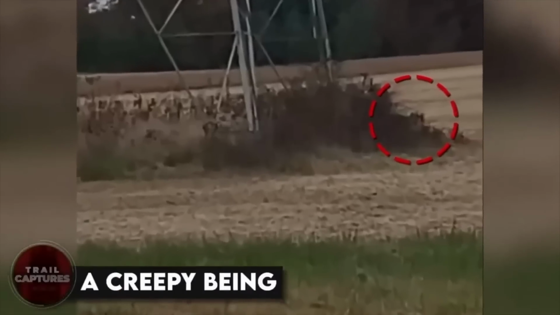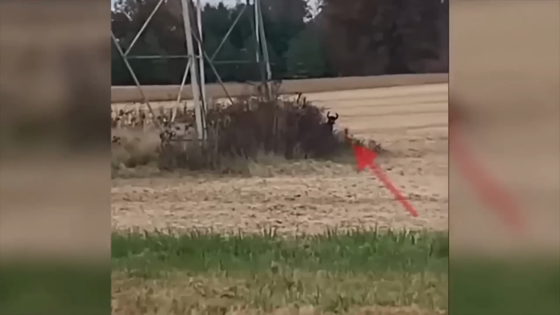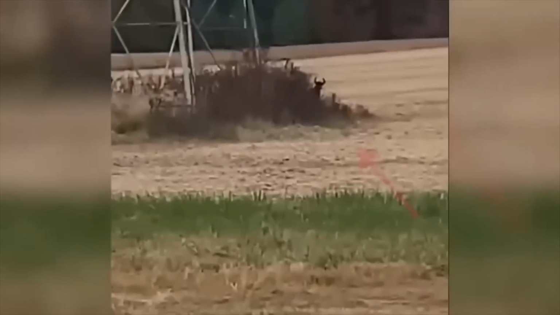A creepy being. While a farmer was out with his goats and cows, he sensed that something was not okay. So he took his camera out and started checking the area.